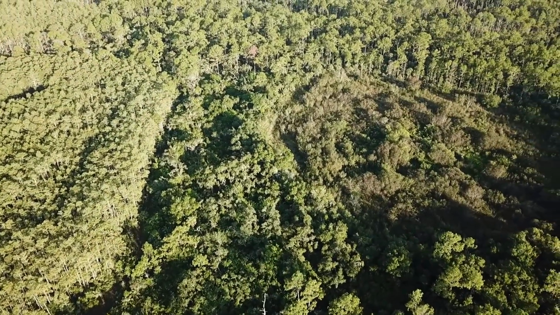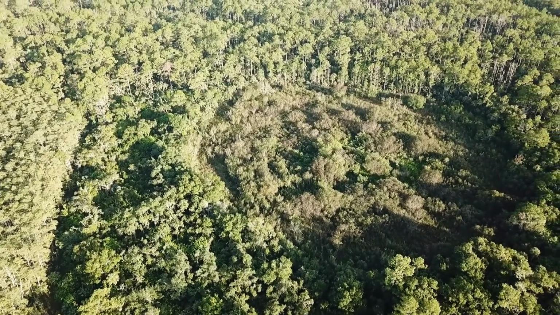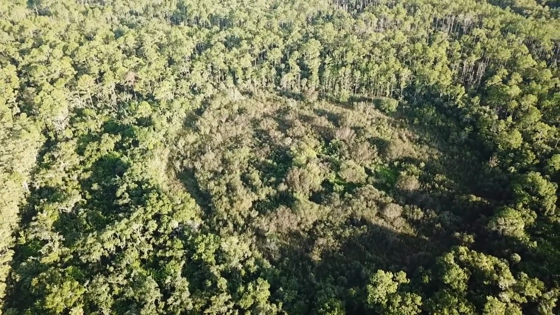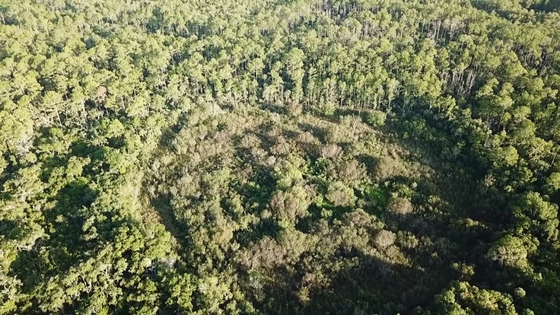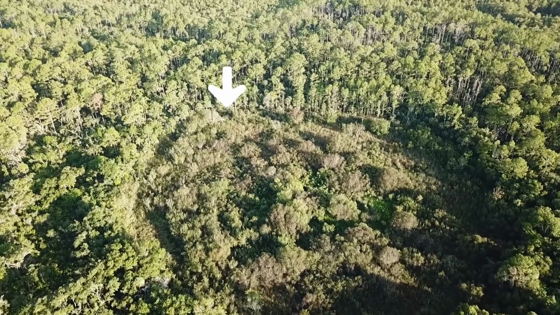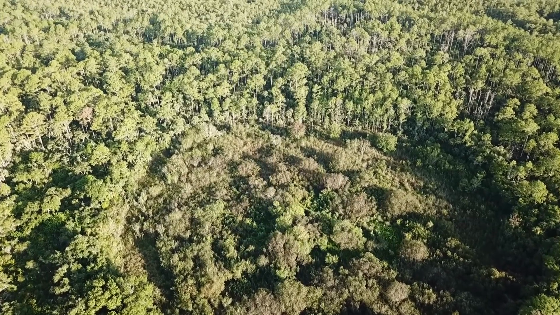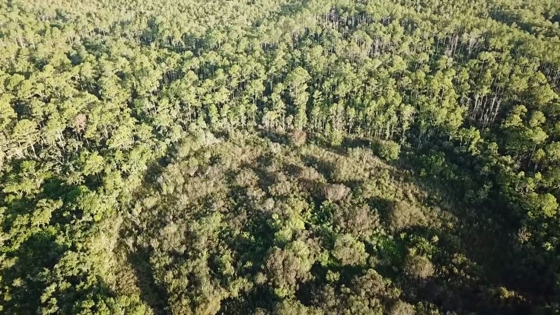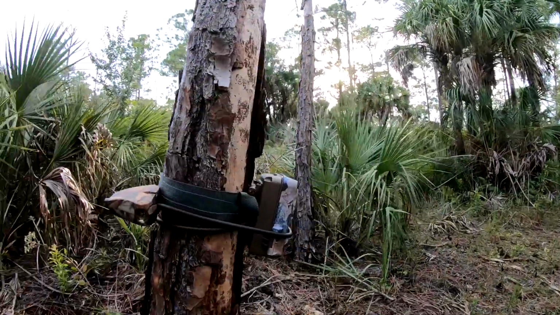I have it set on this border between this little depression, sinkhole, and these pine trees. So it's right over here on the edge, right about right here. So I was just hoping that some animals were going to be walking around on the edge of this little depression, right in this little clearing right here. So let's get that thing off the tree.